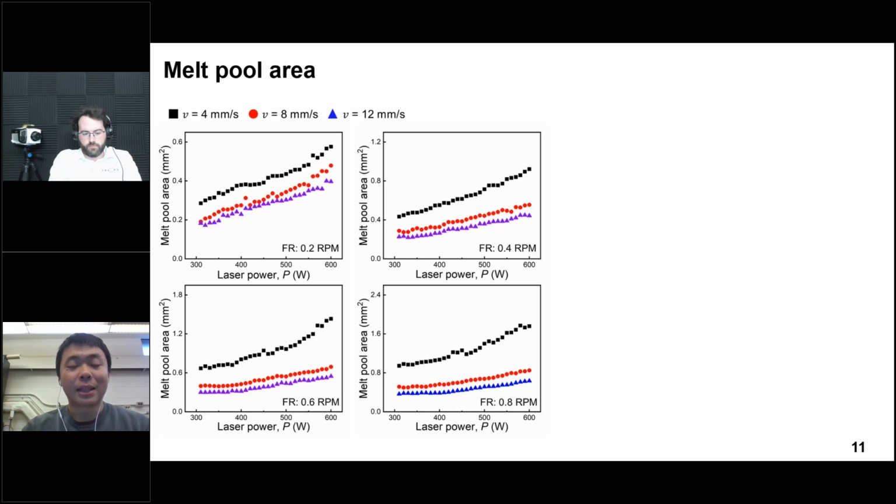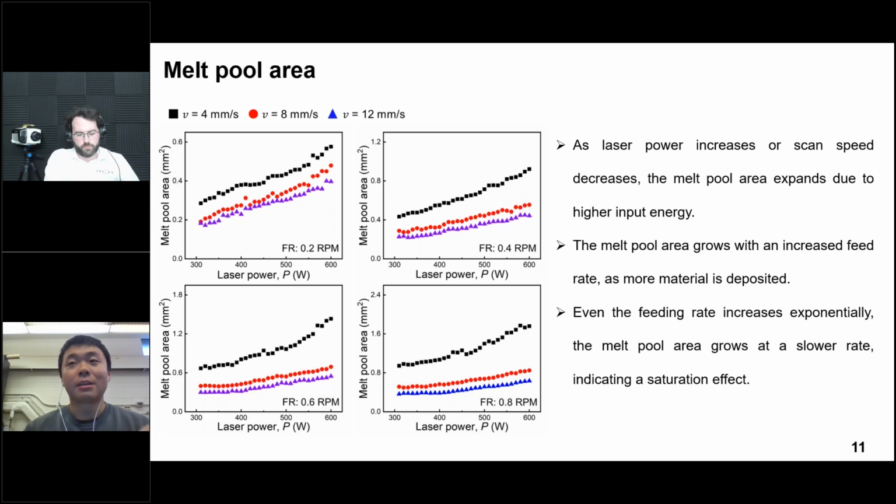As we can see from the figure, as the laser power increases or the scan speed decreases, the melting pool area expands due to the higher input energy density. The melting pool area also grows with an increased feeding rate, since more material is deposited during the printing process. The same saturation effect has been observed with the AR camera, which means even if we increase the feeding rate exponentially, the melting pool area cannot grow at the same rate. It always grows at a slower rate, indicating the saturation effect.